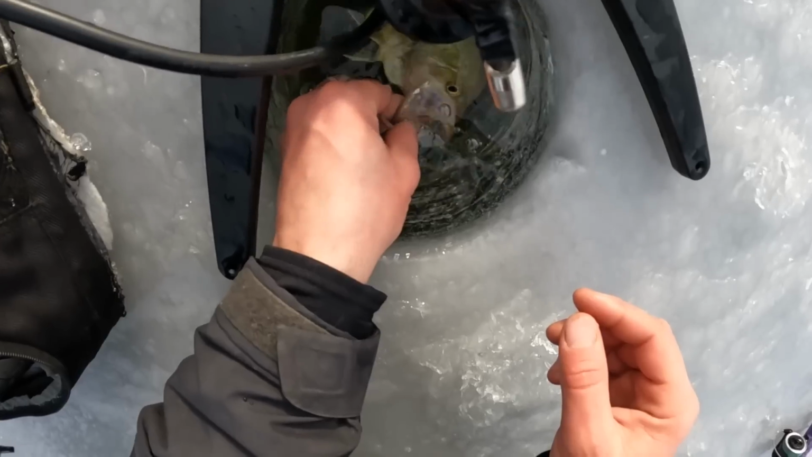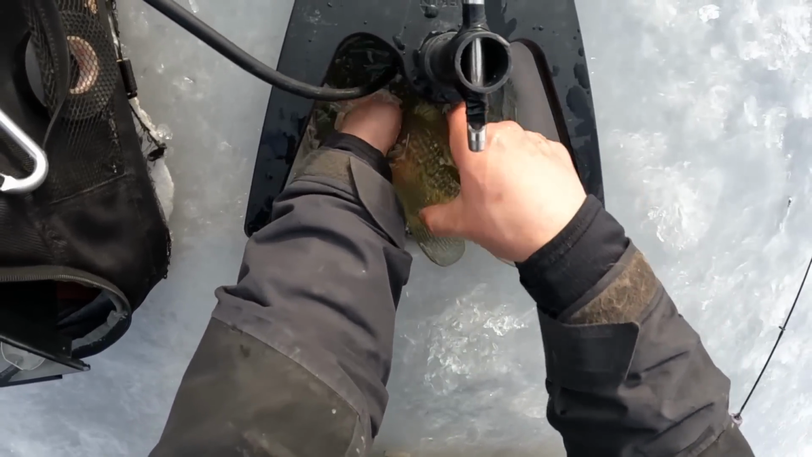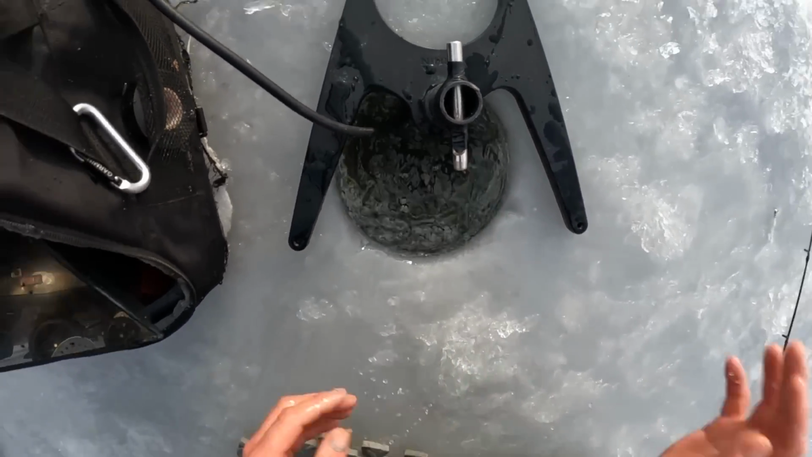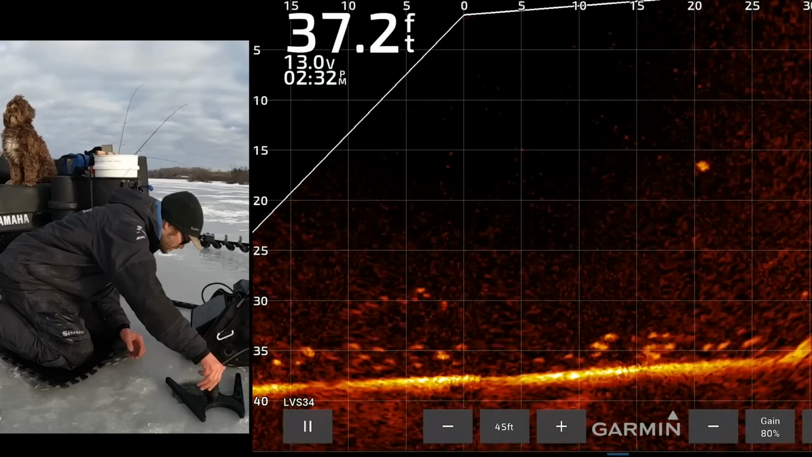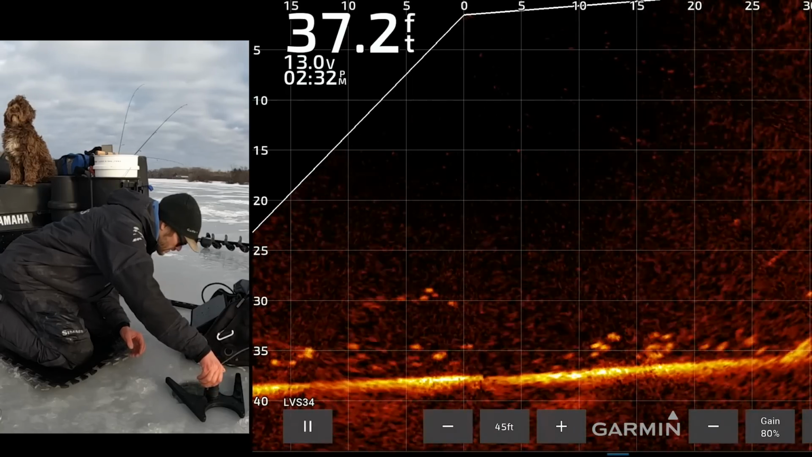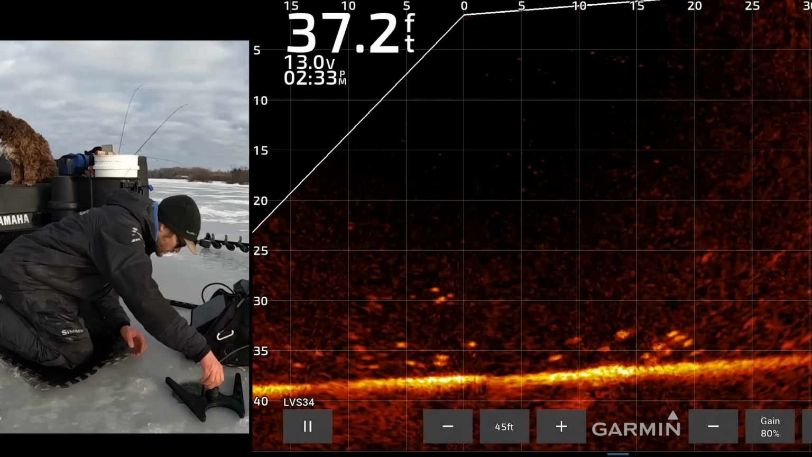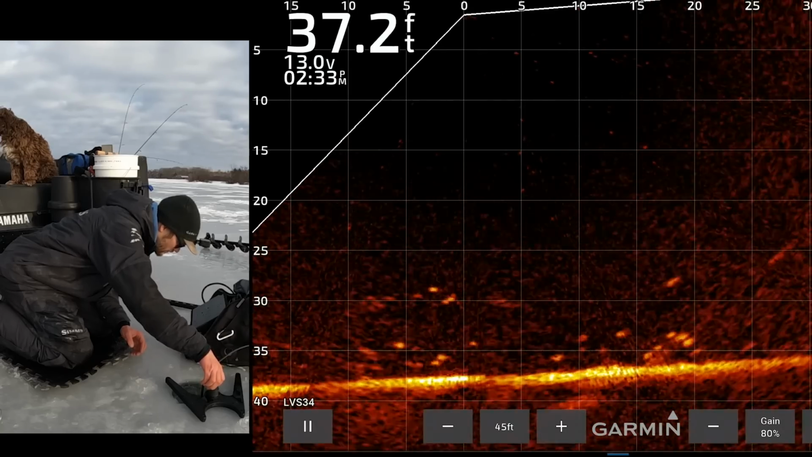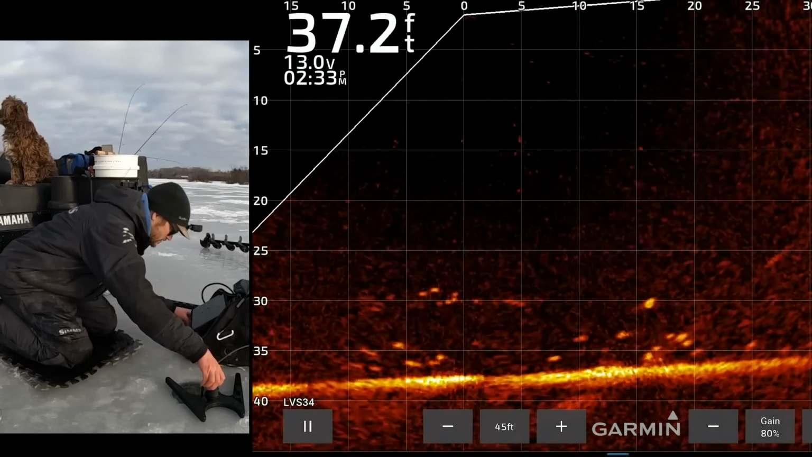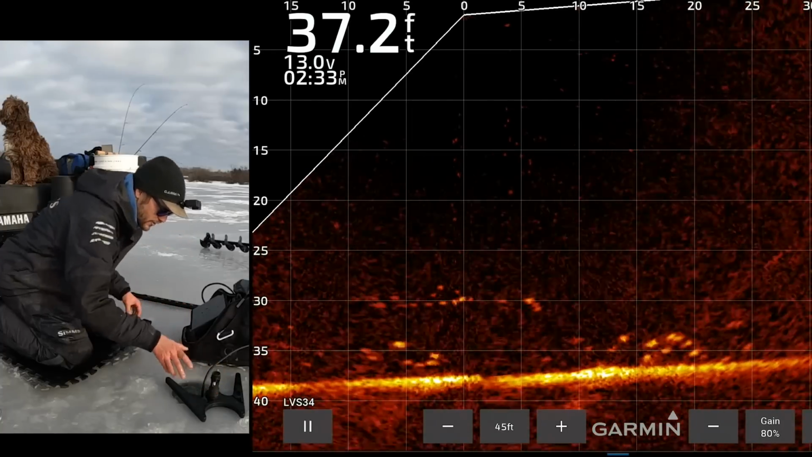Put him back in the water. Get the air out. Close his mouth. Turn him over. There he goes. Wow, he seems so happy. There he is. 18 feet down. Still kicking, still kicking. 24 feet down, 25 feet down, 26 feet down, 27 feet down. That is crappie number 4, successfully released out of 35 feet of water.